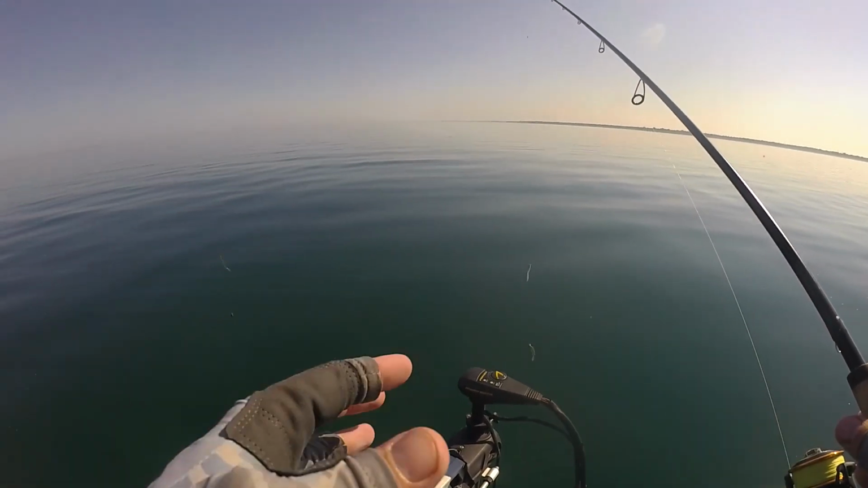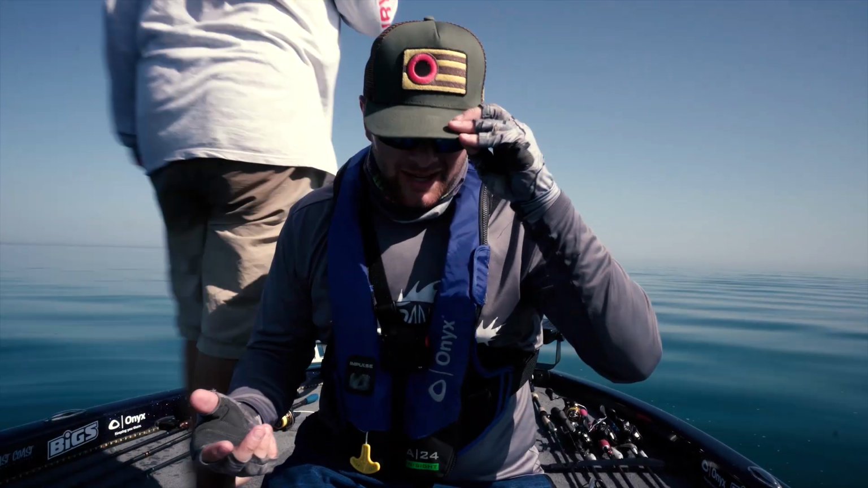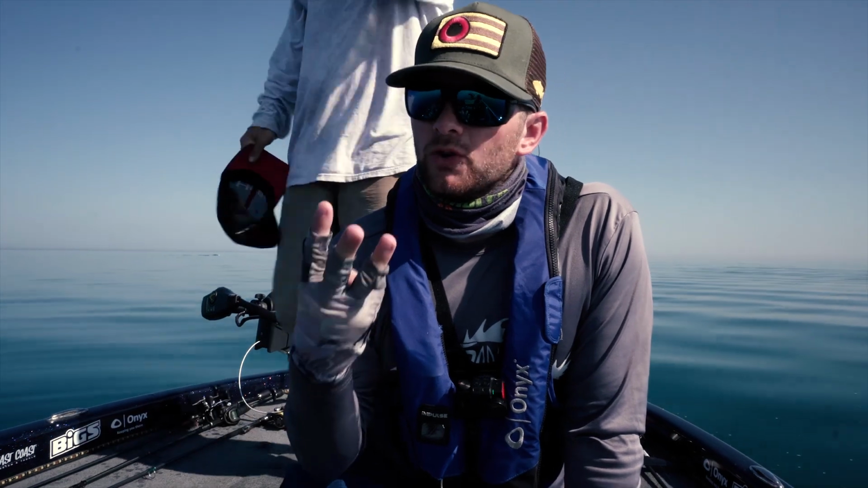This is the first time I've used this color. I used a whole pack today. My hands smell like fish. I'm sweaty as sin. This is our midday update right now. We have just over 27 pounds, 27 pounds 1 ounce. Caught a 6.8, 5.3, and 3 4.9s.